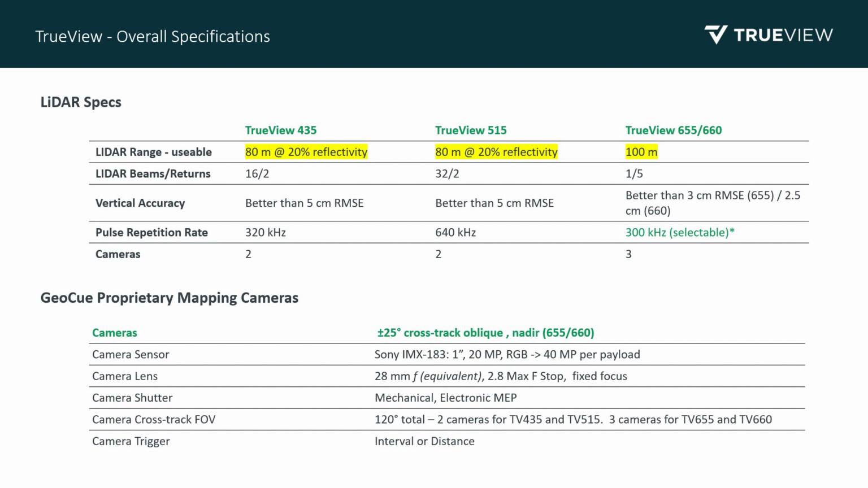Now the sensor has a much longer range than that, but once you start getting to a certain percentage of reflectivity, you start getting darker surfaces, you'll start having dropouts and stuff, and then it could impact the results. We say that the sensor has a usable range of 100 meters, quite a bit more range on the Riegl sensor. That's what the TrueView 655 and 660 were integrated on, the Riegl MiniVux 3. So obviously you're going to have a much better range on that sensor.